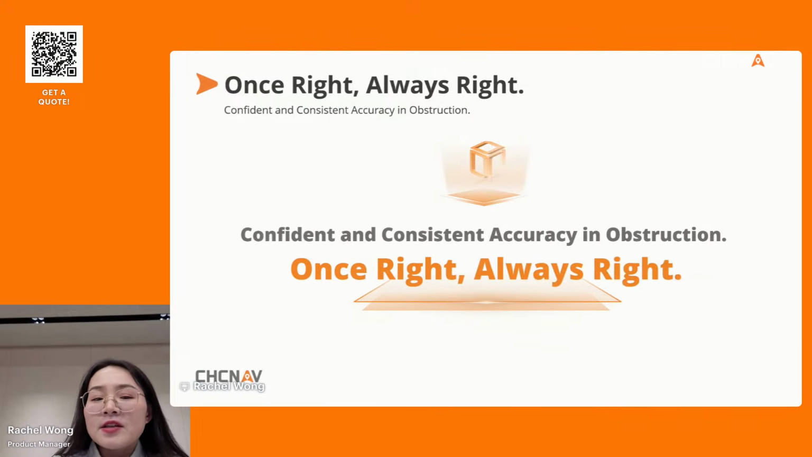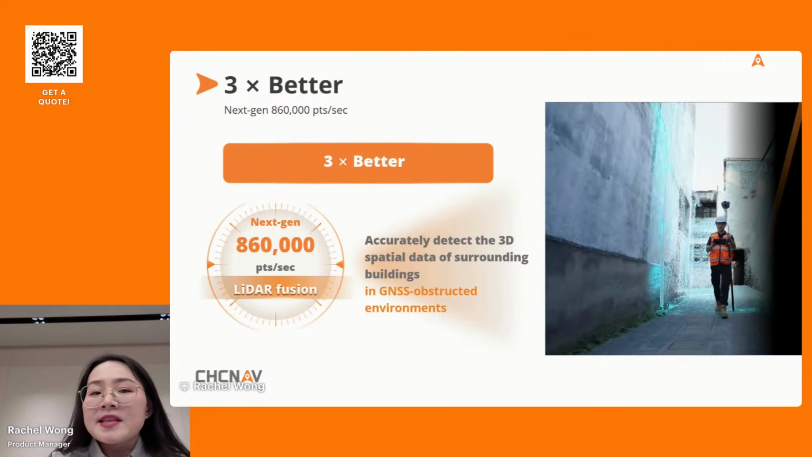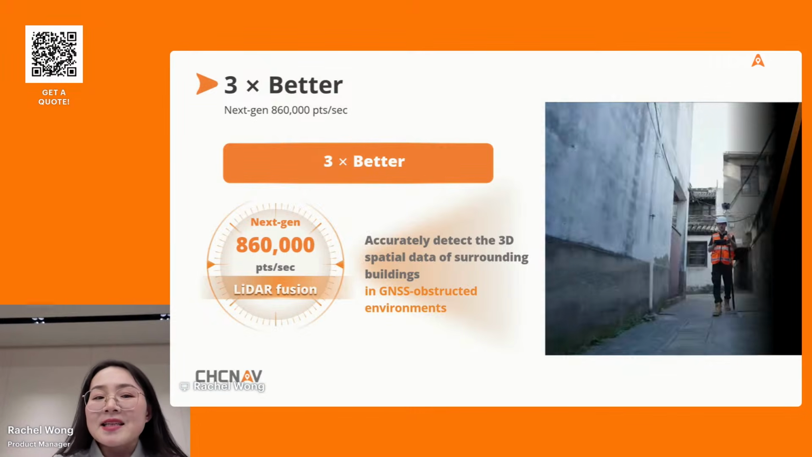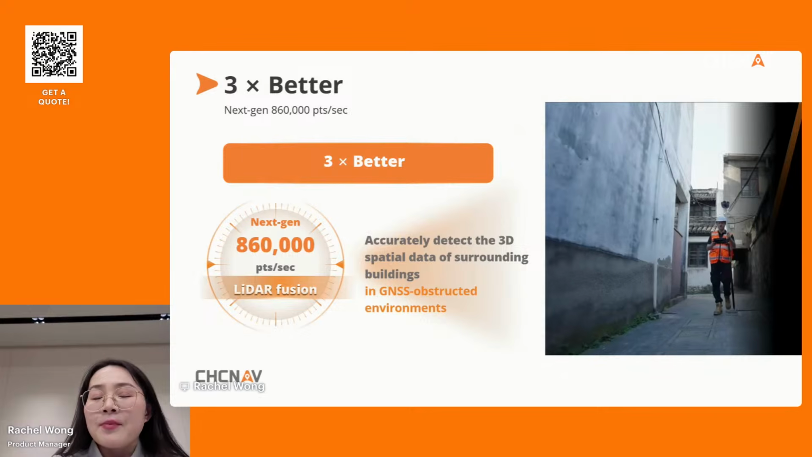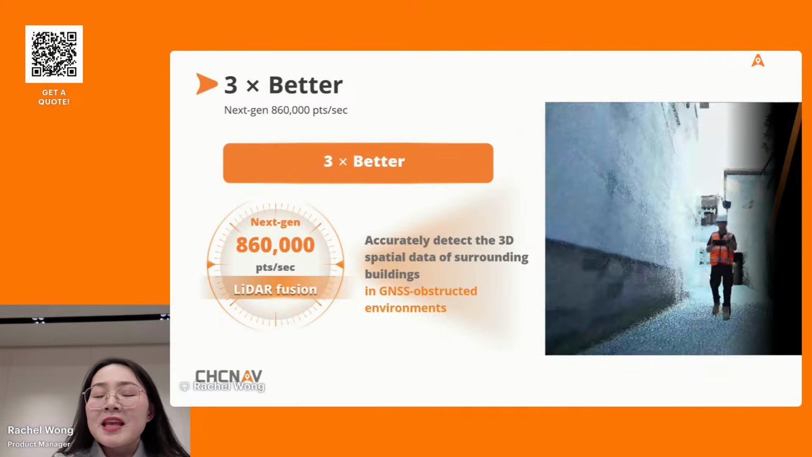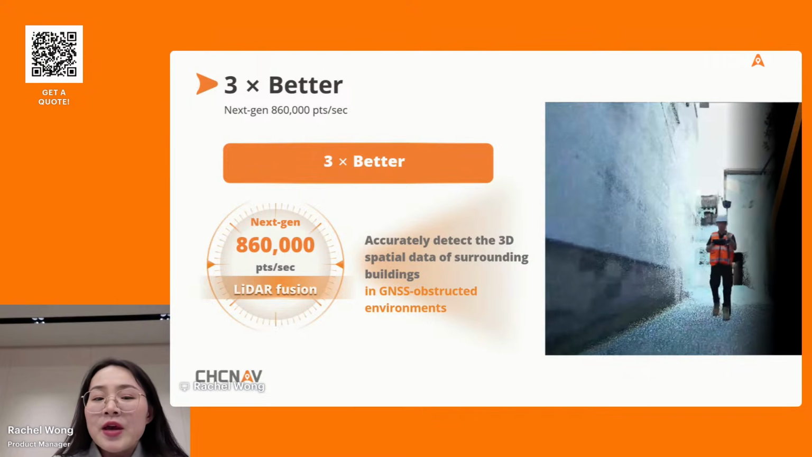Now, let's talk about the first and most essential feature of ViLi i100, confident and consistent accuracy in obstruction. Once right, always right. So in cities, forests, and narrow alleys, accuracy cannot be a guess. It has to be reliable every single time. That's exactly what ViLi i100 is designed to deliver, even in GNSS obstructed environments. So how do we achieve that?